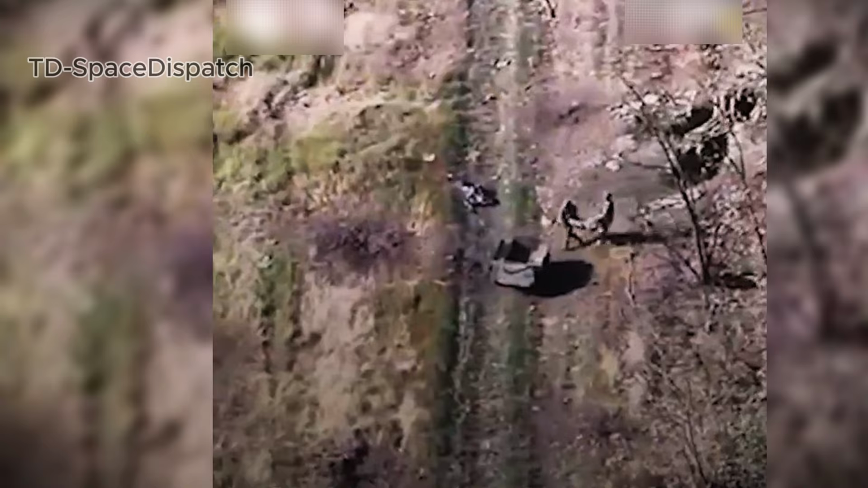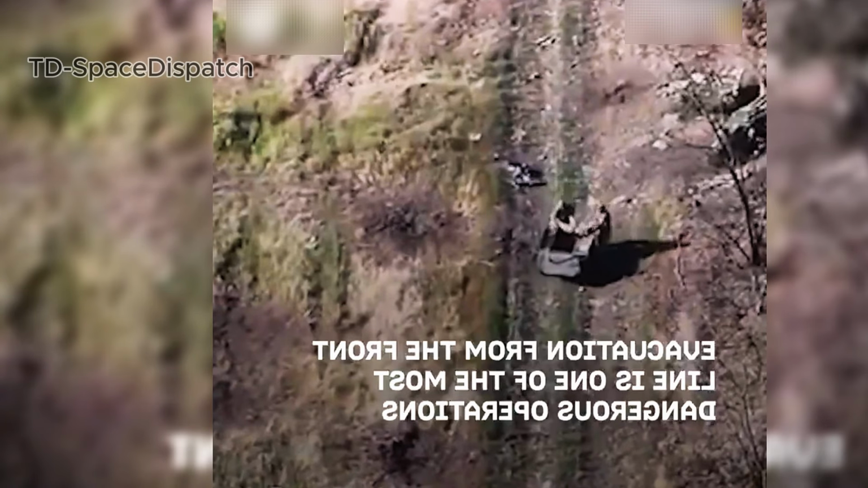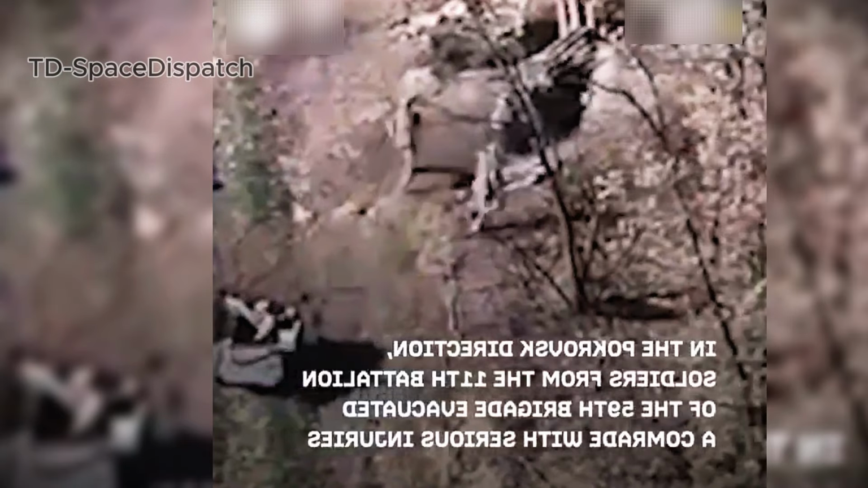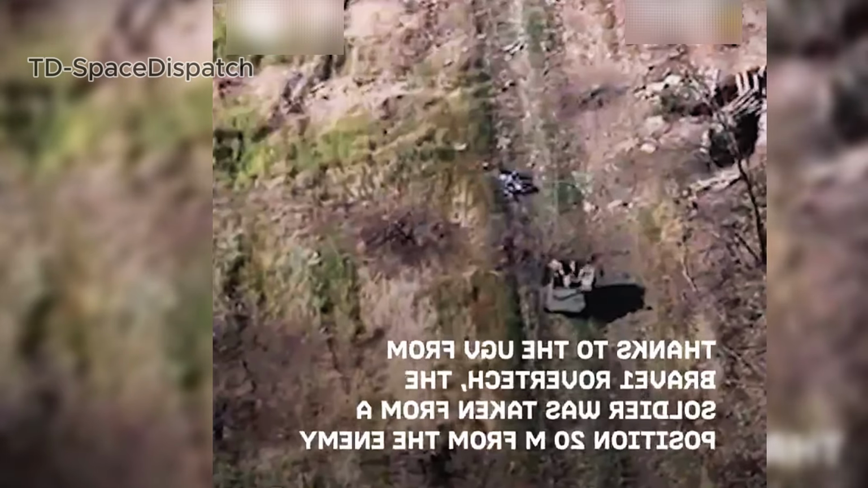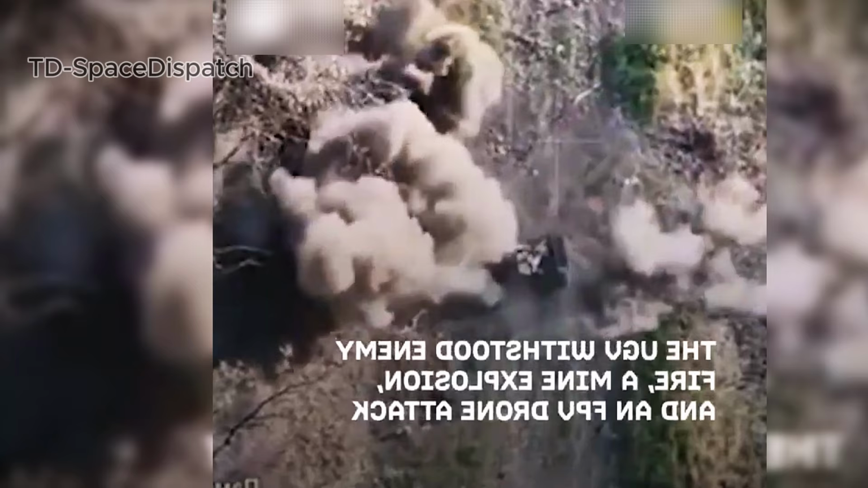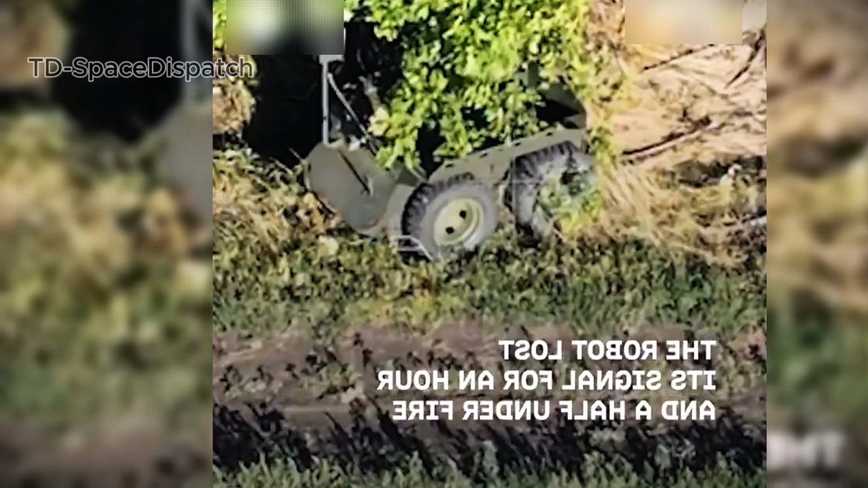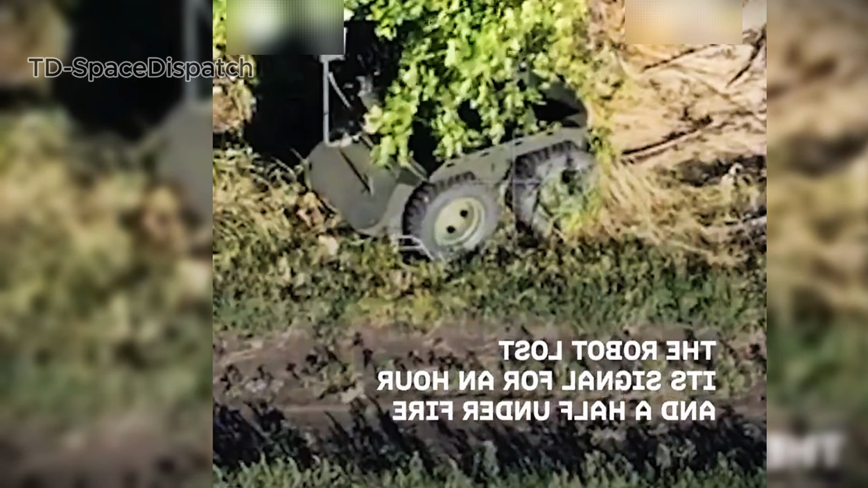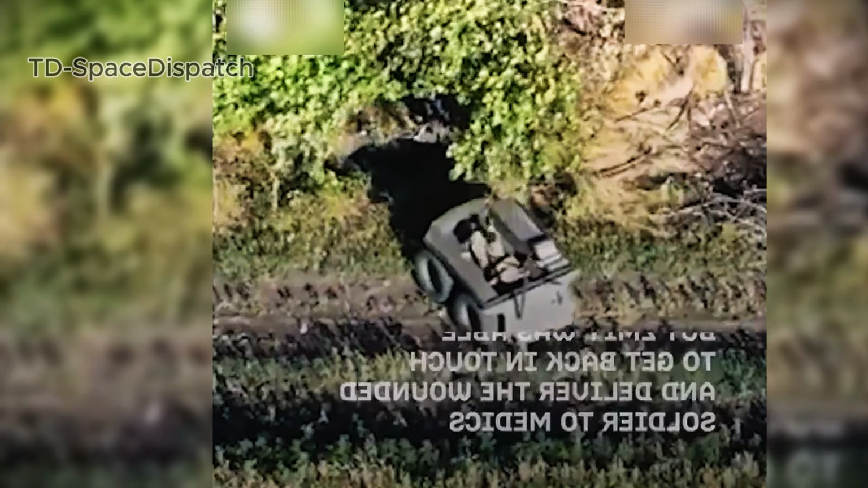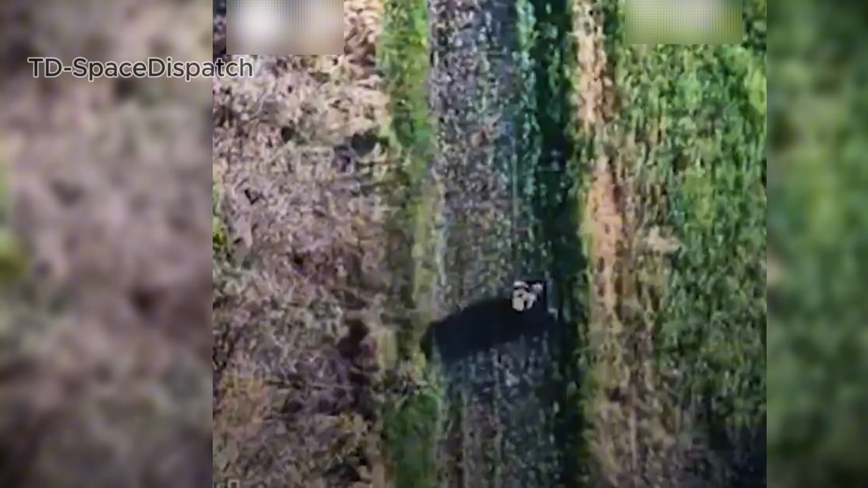Under relentless Russian fire in the Pokrovsk direction, a wounded Ukrainian soldier lay trapped inside a shelter. 2 comrades quickly loaded him onto an unmanned ground vehicle before retreating for cover. As shells rained down, the vehicle weaved through the impacts with remarkable precision, guided from above by a reconnaissance drone. It maneuvered into the nearest tree line, hiding briefly until the barrage subsided. Then, moving carefully, it carried the soldier to safety. Coordination between air and ground drones turned survival into a calculated act of precision.